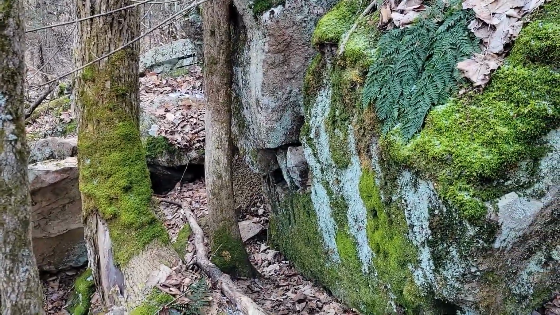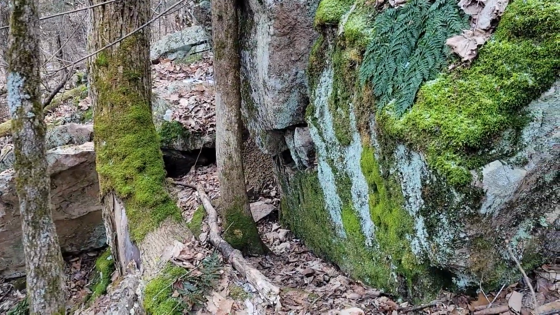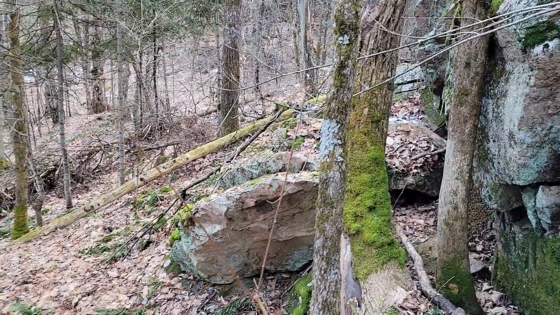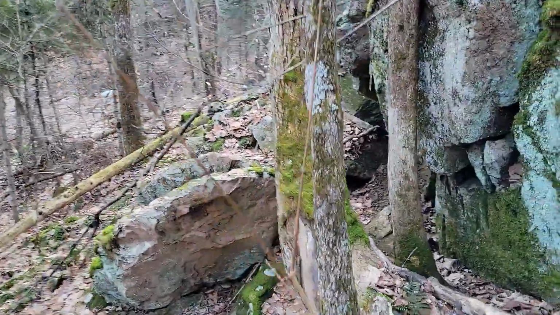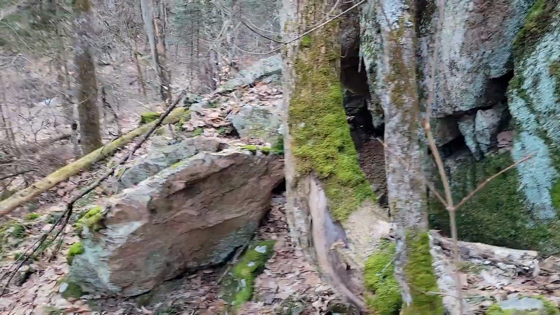Oh, it's a porcupine den. You know what? I don't know. Do I want videos full of porcupine? However, we got that overhanging edge. I know cats like to mark their territory on stuff like that. Even that tree there too.